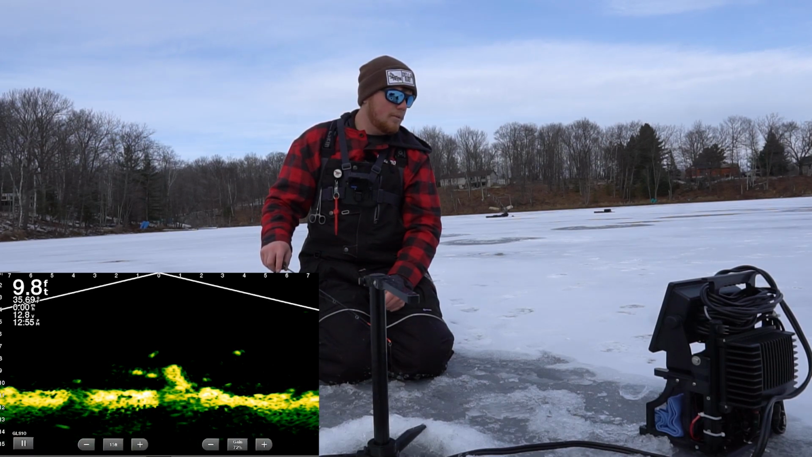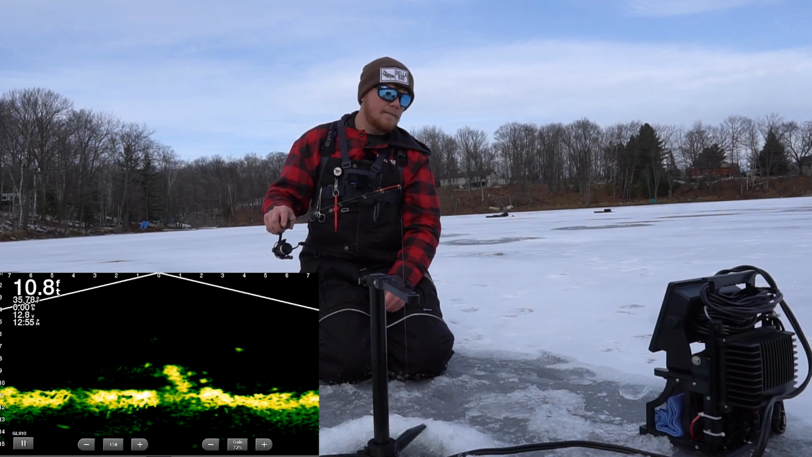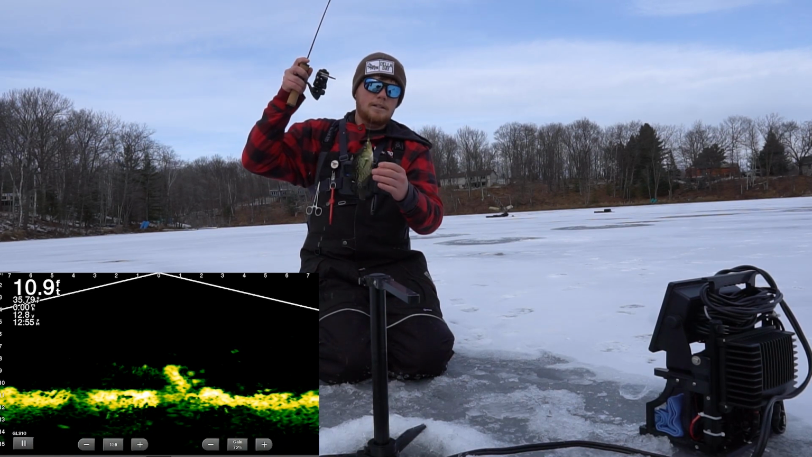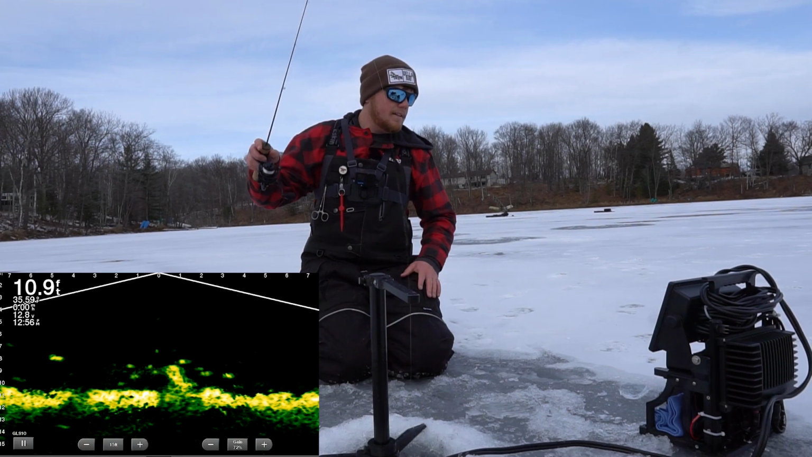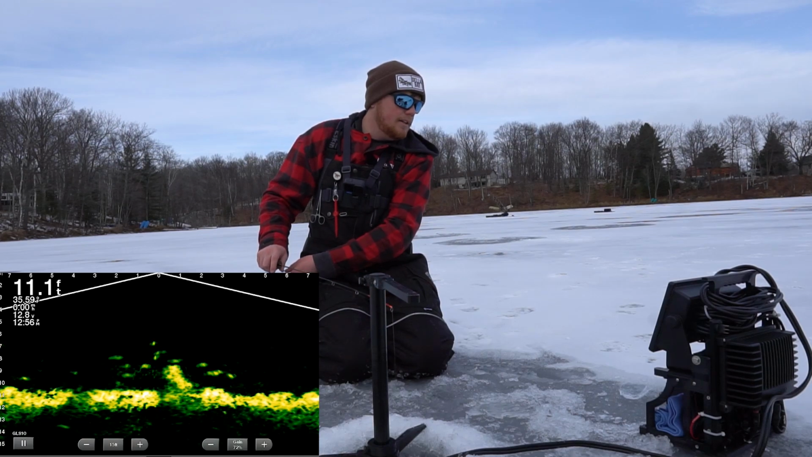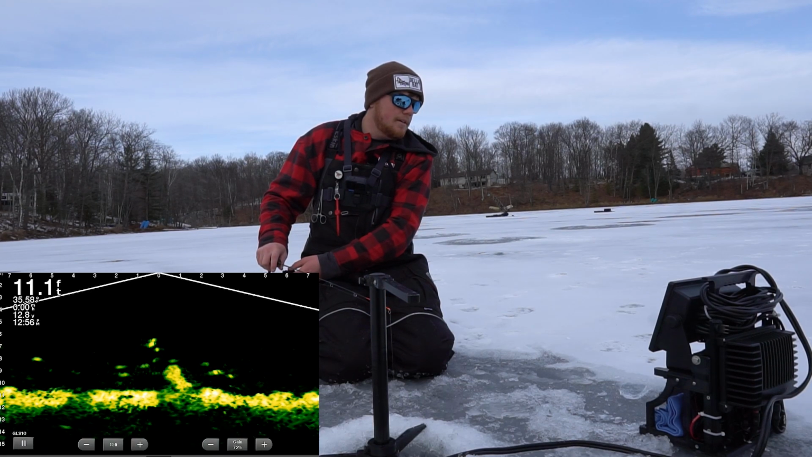Whatever we're on, there's like a little piece of driftwood or something down there that these fish are holding tight to. Yes, he will. Tiny, small. All right, that is a big mama. That's what we're looking for. And oh yeah, here she comes.